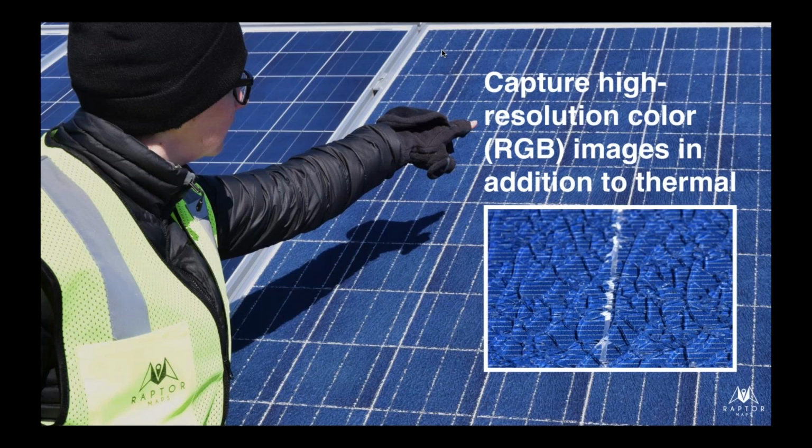So the question we get asked quite a bit is, everyone knows thermal for solar makes a lot of sense. You can see a lot of things. So why do I want to collect color or RGB images? And this is just a really good example. These are the types of defects that you can only really identify by having the color imagery. So this is a module, and you can see that the glass is shattered. There's a close-up that you can see right there.